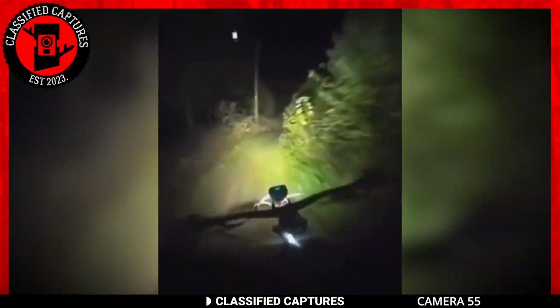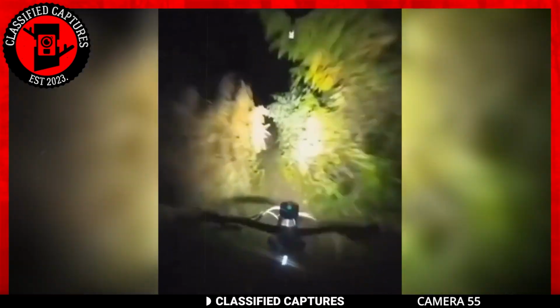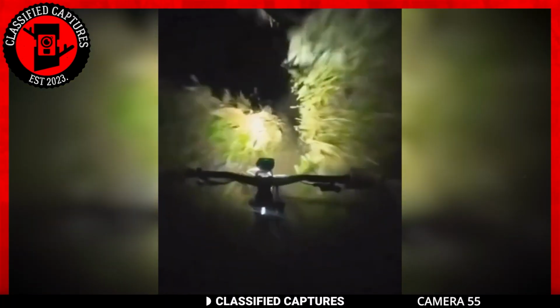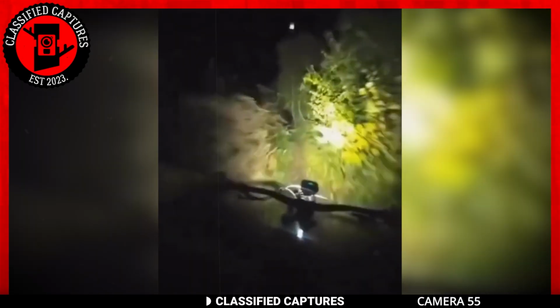The questions abound. What on earth could this lurking presence be? It's pretty tall, towering above the trees. Could it be the elusive Slender Man, or might it be something entirely different?